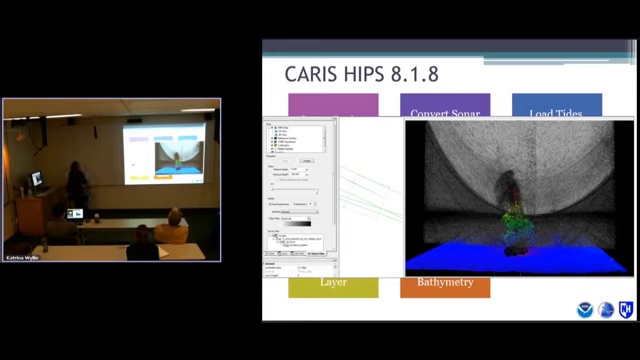And again, you have similar filters here that I talked about a slide ago. So min and max depth, intensity slider, and you can turn your HIPS data on and off, your water column data on and off.